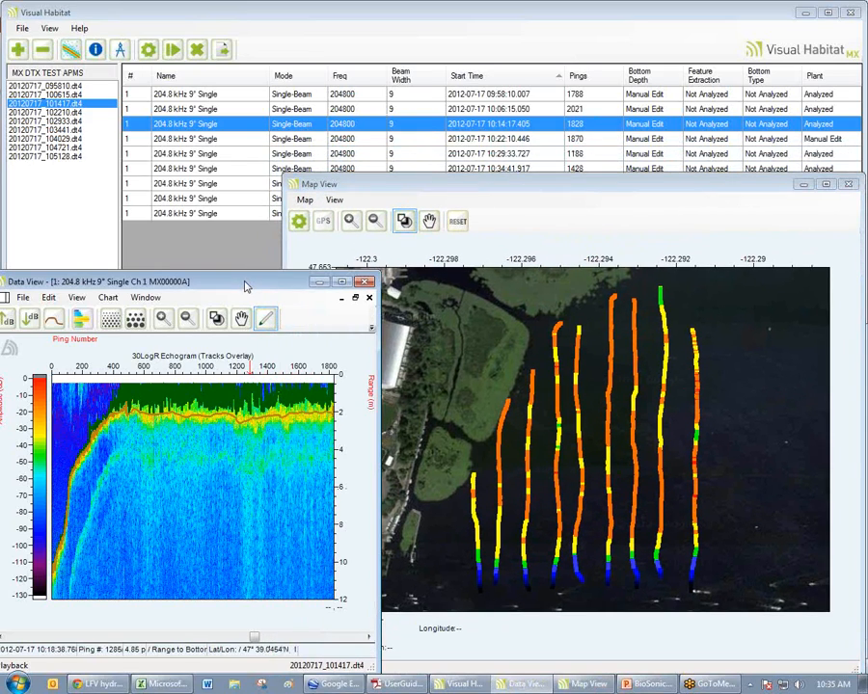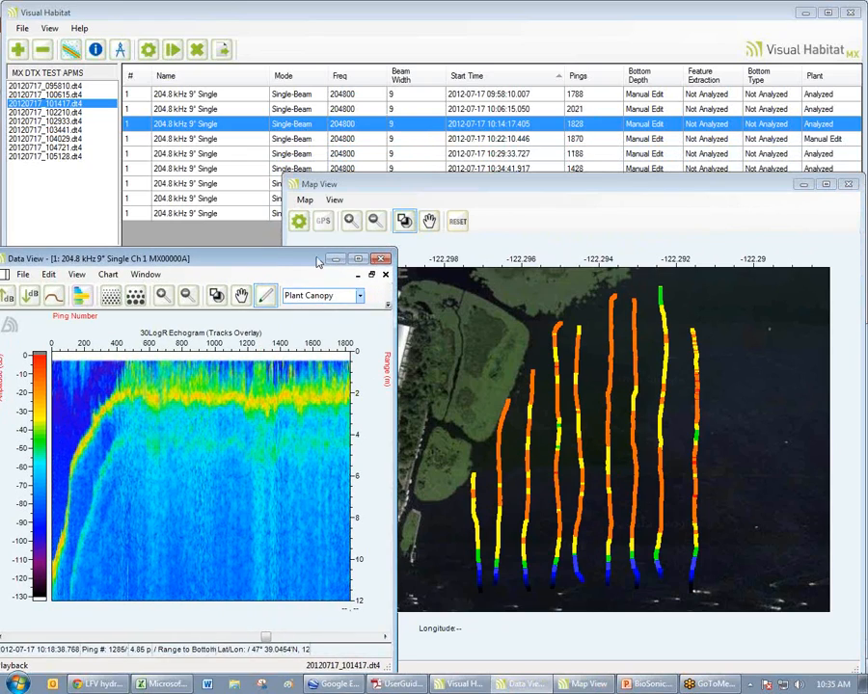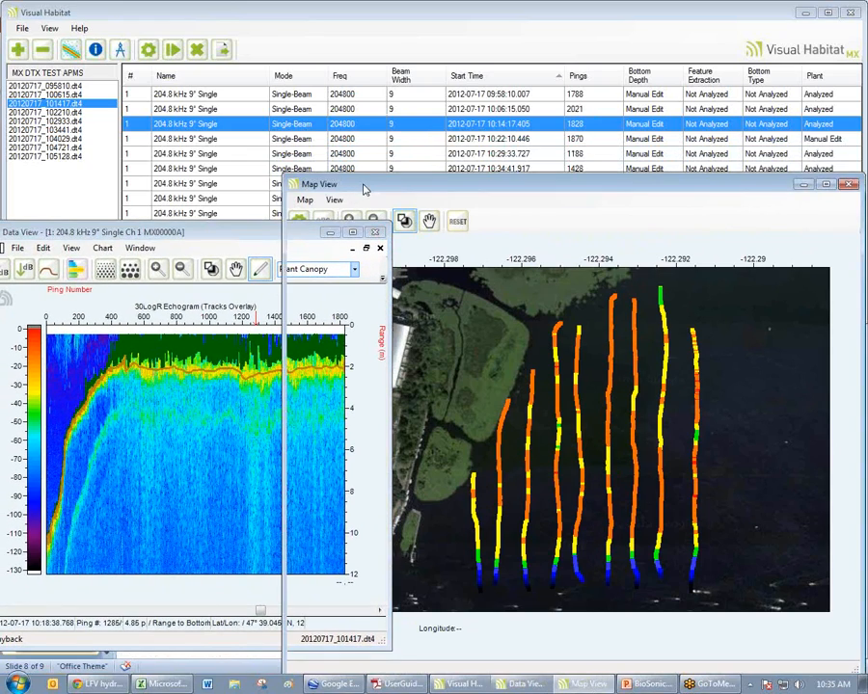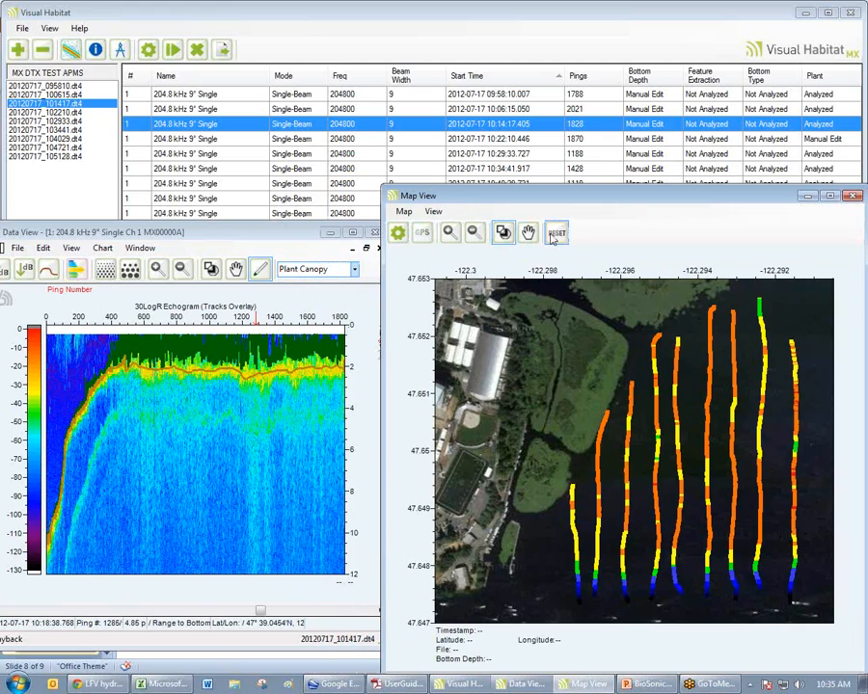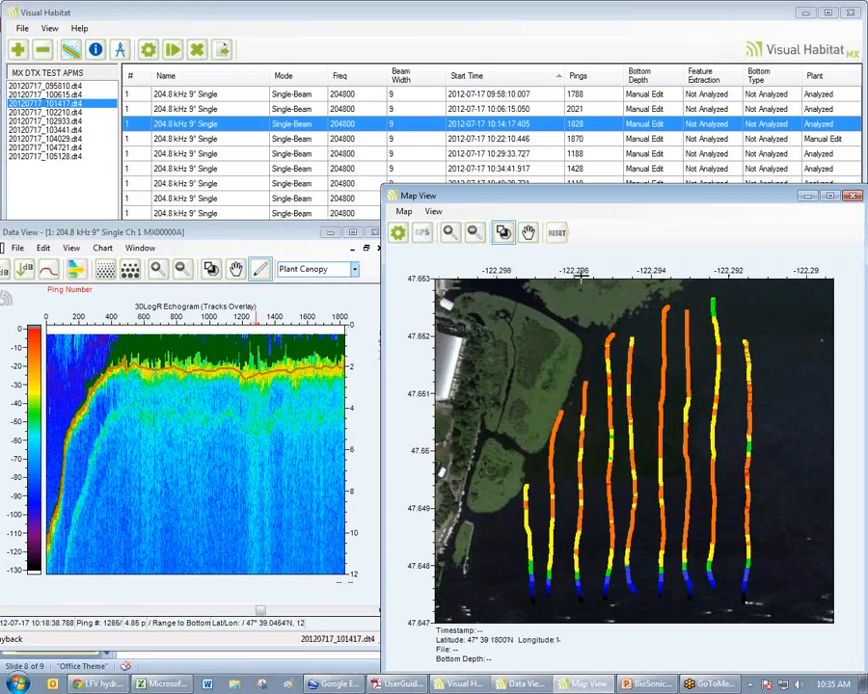So here we are. We have done analysis. We've done our bottom pick. We've done our plant line. All quite easy, quite simple, quite quick. This data set could be processed, these 9 files, in less than 15 minutes.